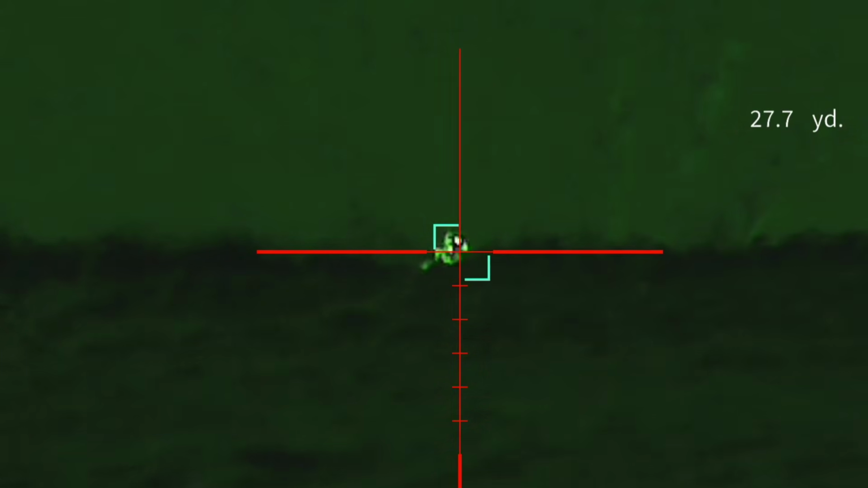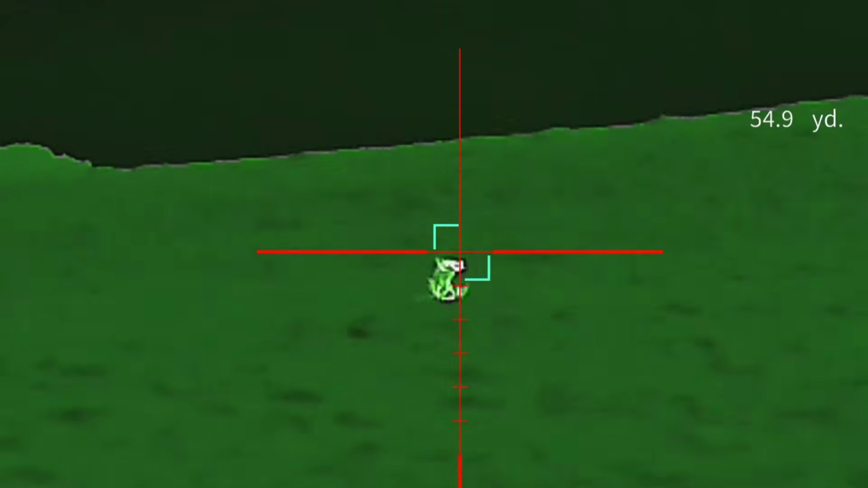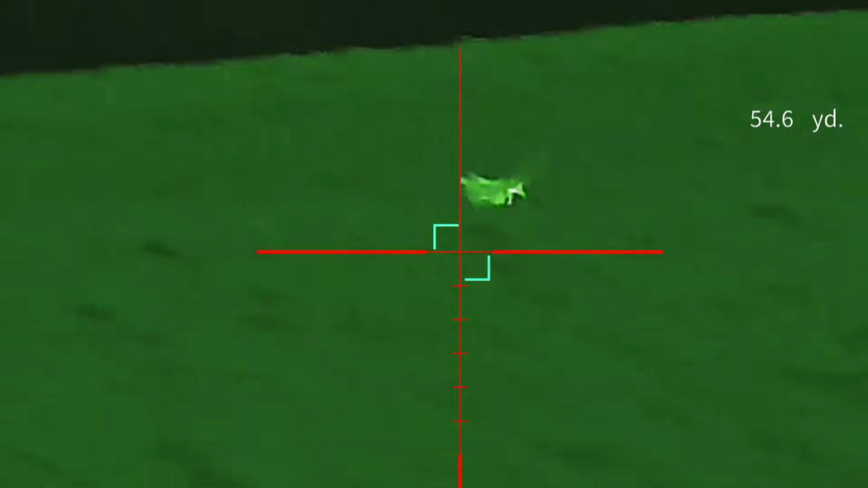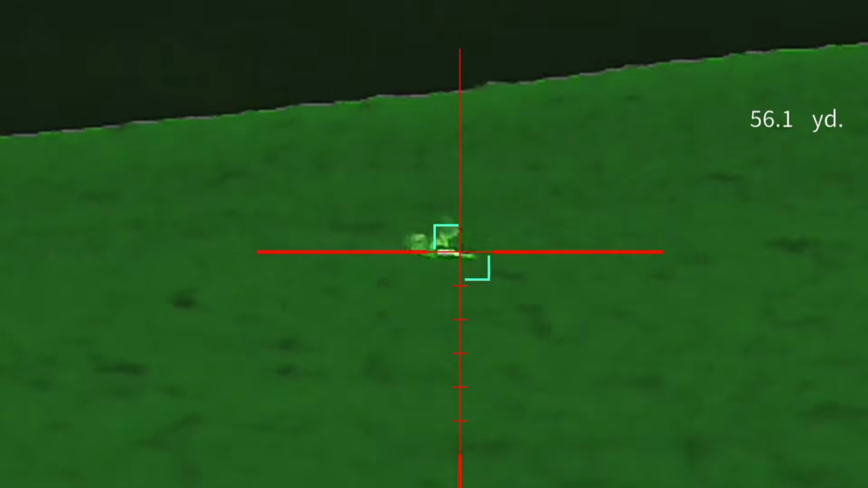So as we were making our way round to the bottom part of the farm, we got to a gateway and happened to spot this fox just sat there watching us in the middle of the field. So I took the shot, and as you can see, this particular fox was thrashing around on the floor. So I had to do a follow-up shot just to get the job done.